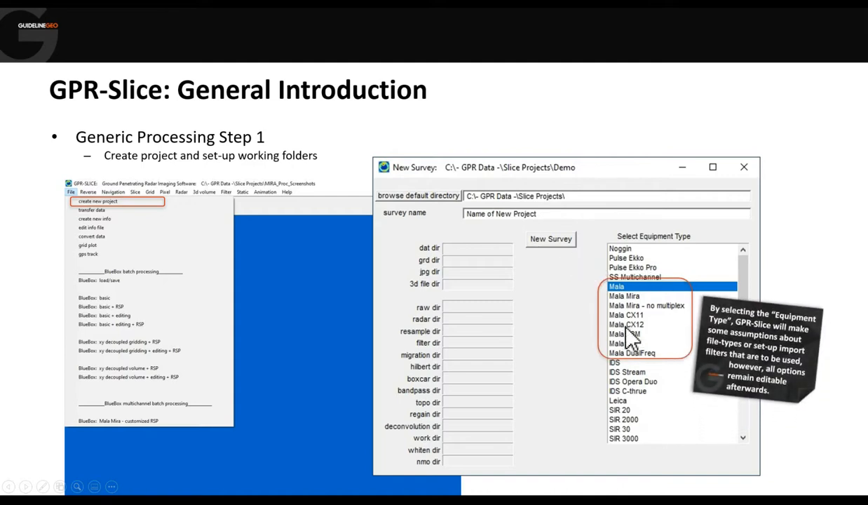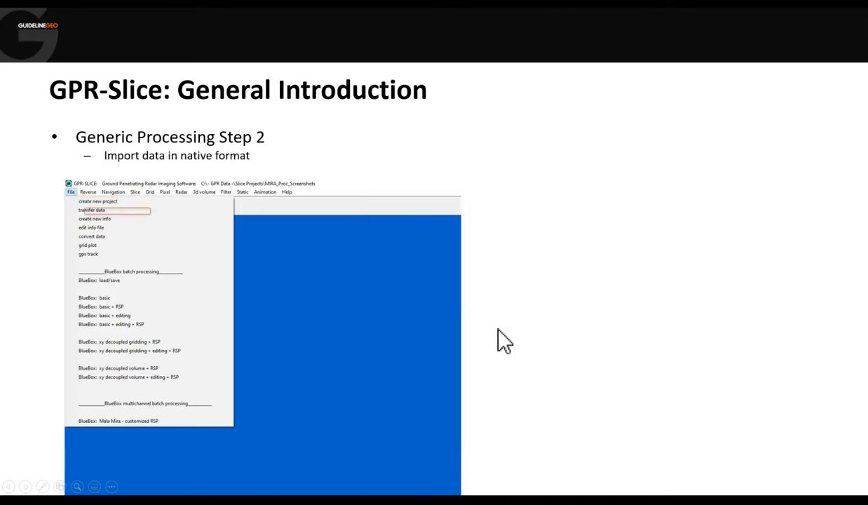We choose the type of system we're using. That will automatically add in some settings, so certain assumptions will be made based on what you've chosen here. Once we hit new survey, all of these subfolders will be created underneath the survey name.